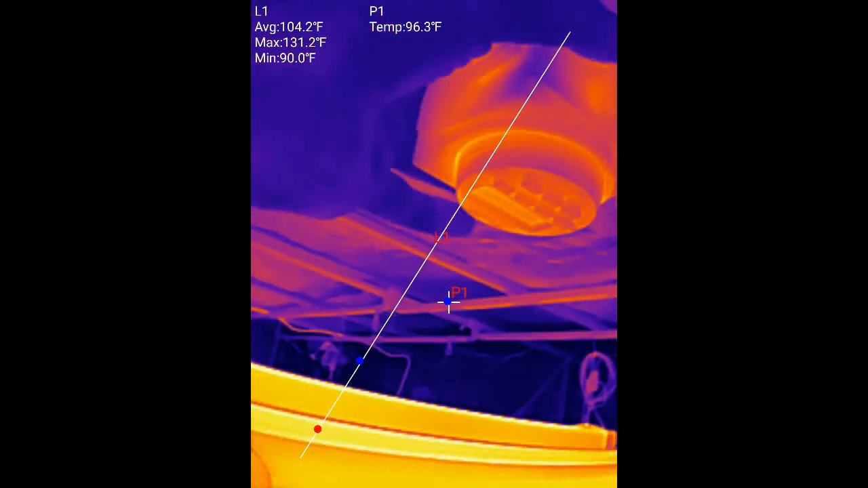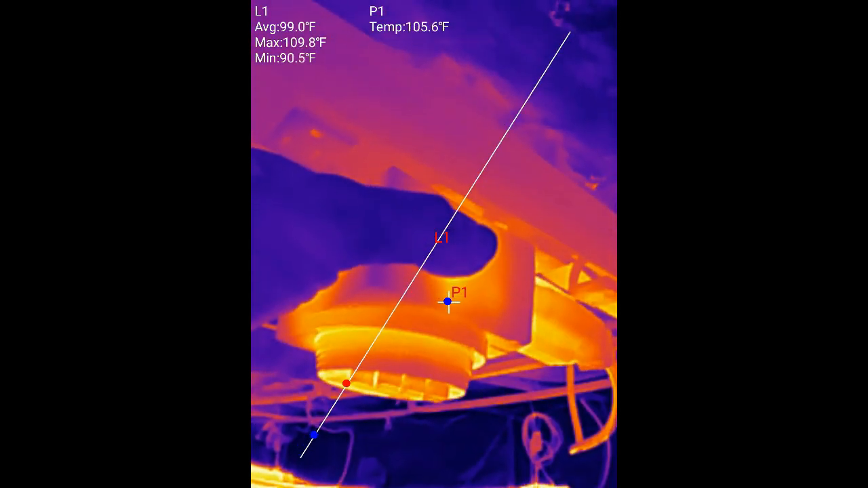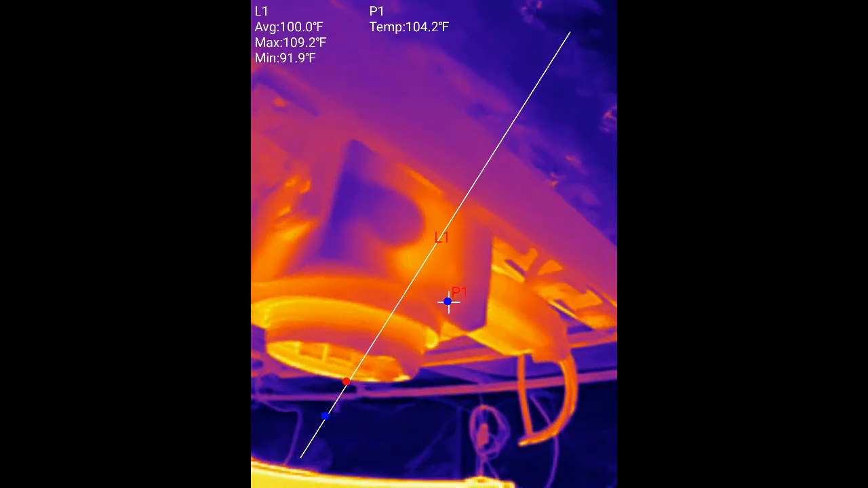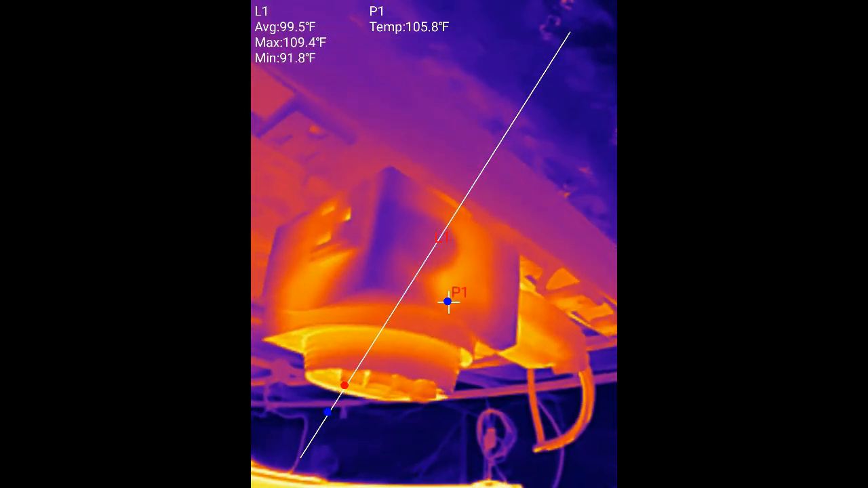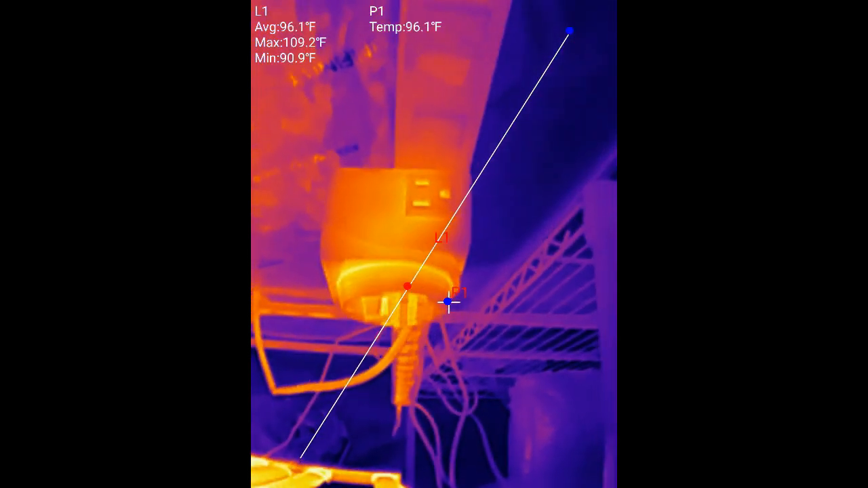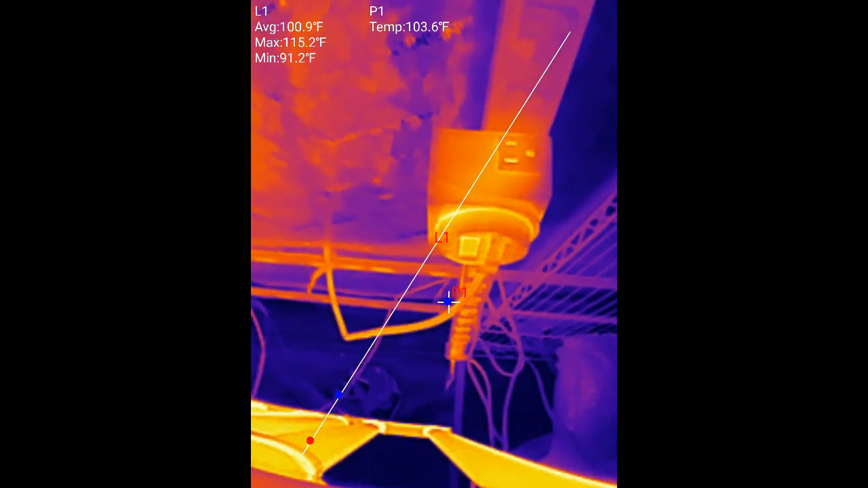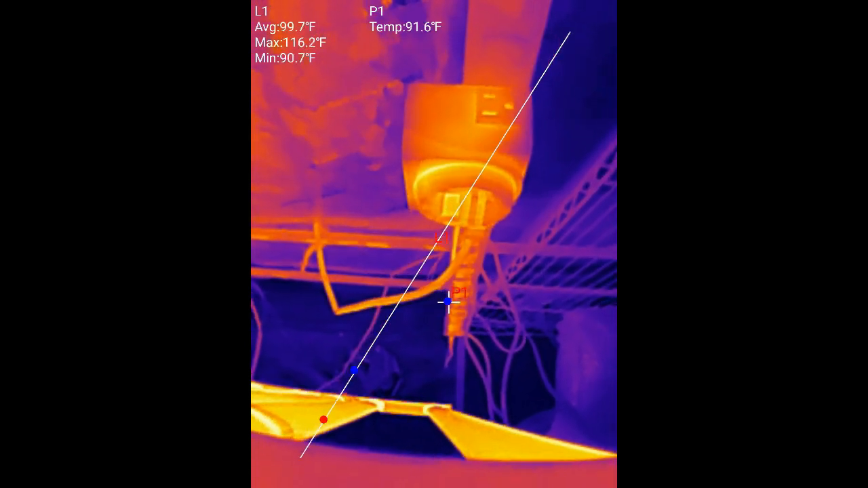So this timer running around 104, 105. Right? I don't mind that too much. I don't mind 104, 105. I don't like seeing 110, 115 like we saw in the shop there. That's just too close, too easy to go into thermal runaway.